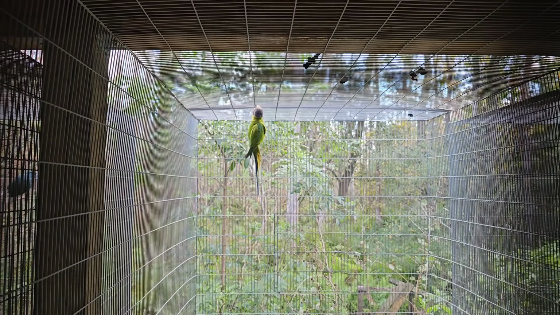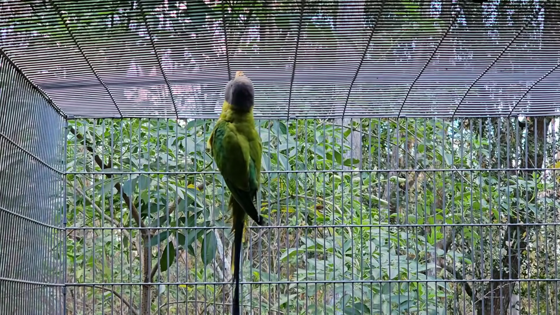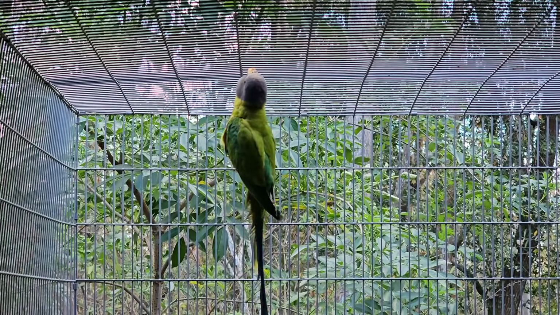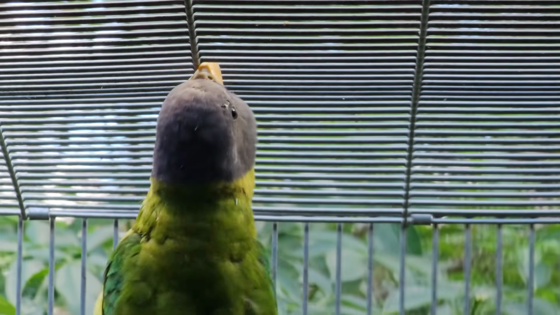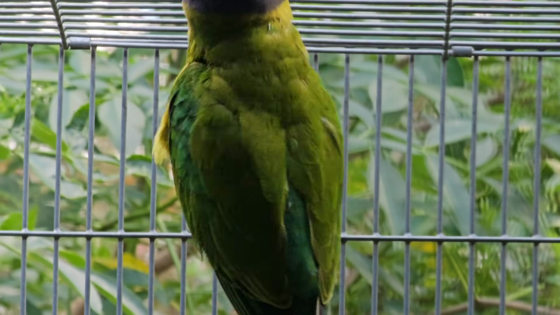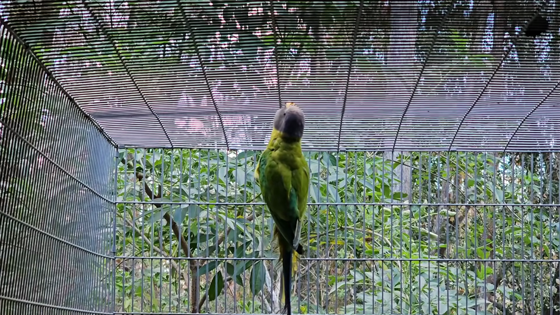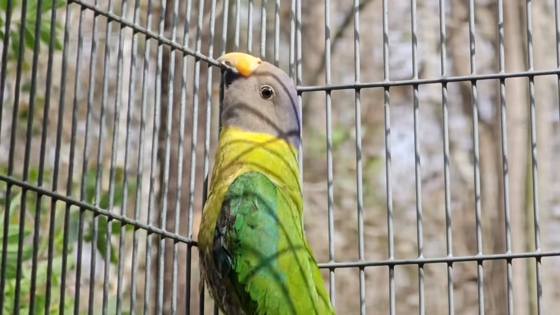Now let me show you guys what happens when the population of these raccoons goes unchecked. This is a female plumhead parakeet, and she was born last year. She's around 1 year old. When she first fledged the nest, she landed at the bottom of the cage, and overnight, a raccoon managed to grab both of her feet and take them from underneath her. Now, she survives because obviously she's in captivity and I feed her. In the wild, this bird would have eventually ended up dying.